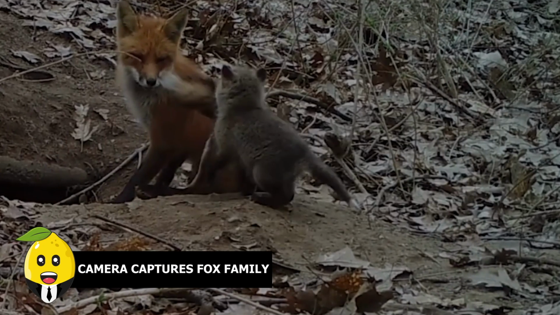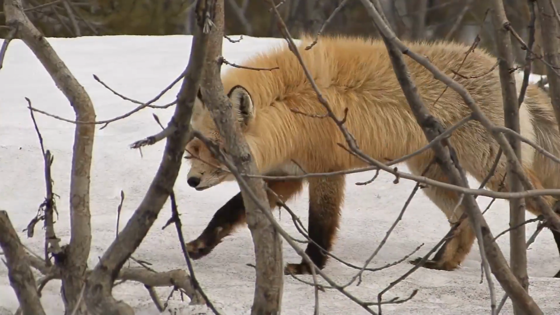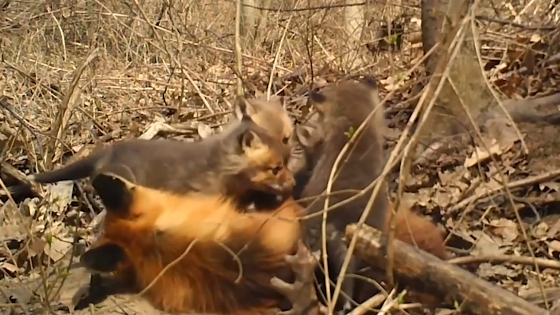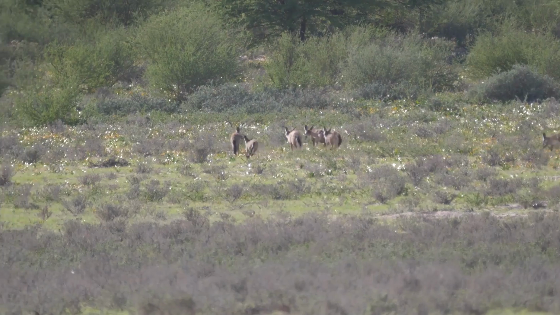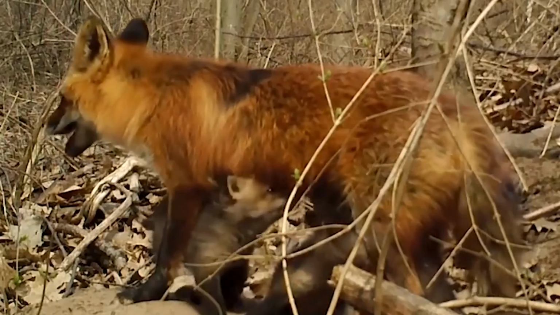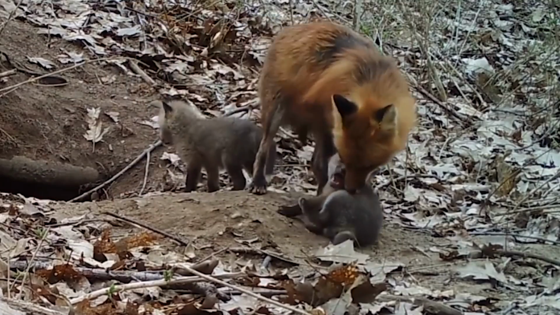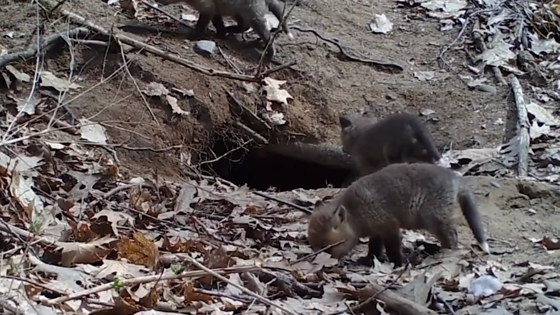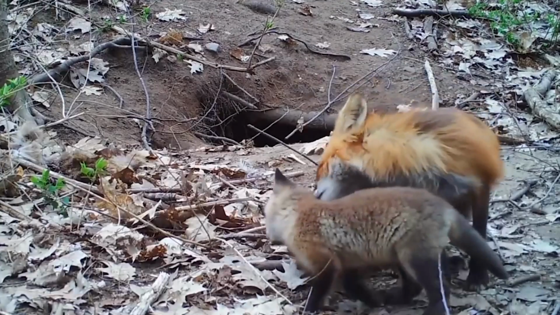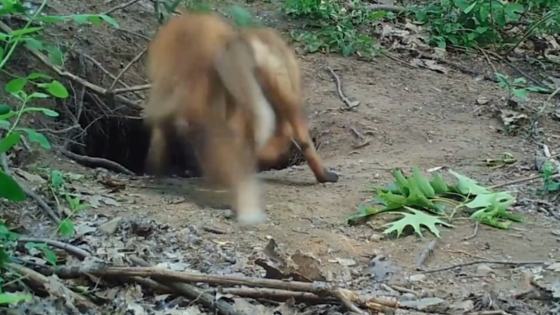Camera captures fox family. It's quite rare to capture footage of a fox, let alone with its little bundles of joy. The footage of this adorable family of foxes was captured in Sandy Creek, New York. In it, we can see how a mother fox is bonding with her babies near a tiny burrow, which is probably their home. Usually, sightings of a fox are rare, as they tend to flee in presence of any being larger than them, and only by using trail cameras can they be observed and studied.